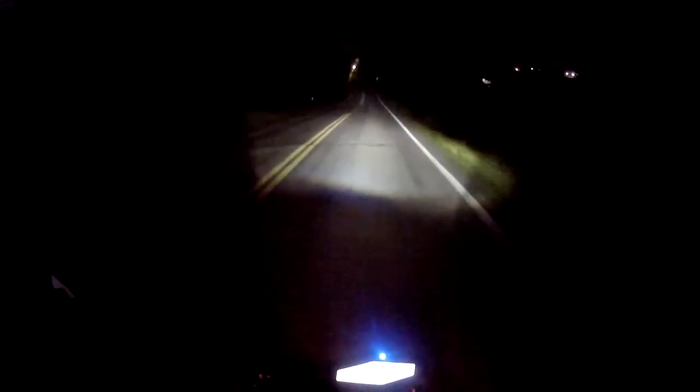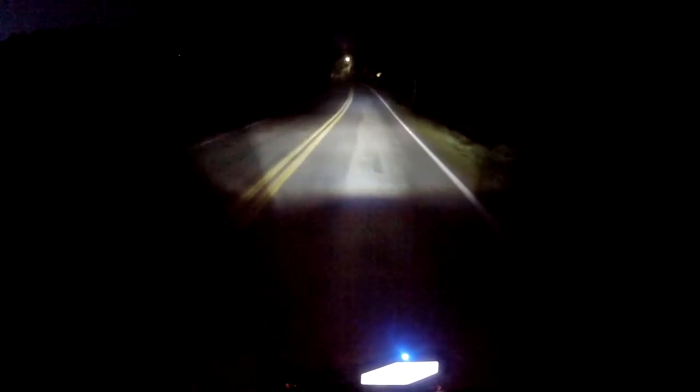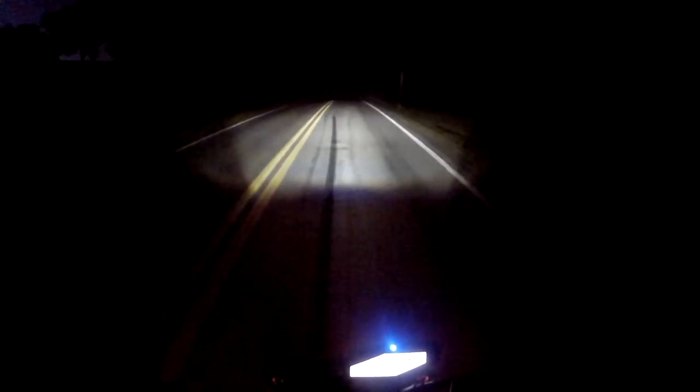There's so much freaking wildlife around. You have to ride with your high beams on, and either get flashed by other cars or just keep playing the high beam low beam game, because I'm definitely not as comfortable as I would like to be.